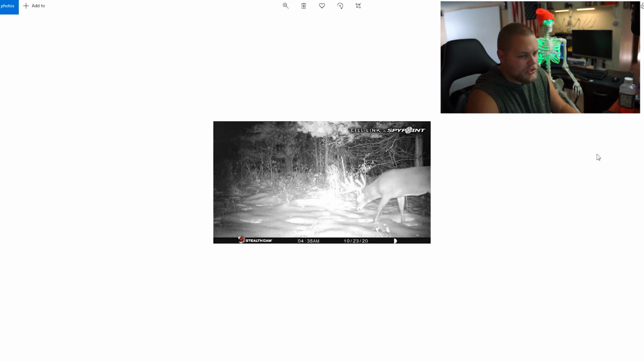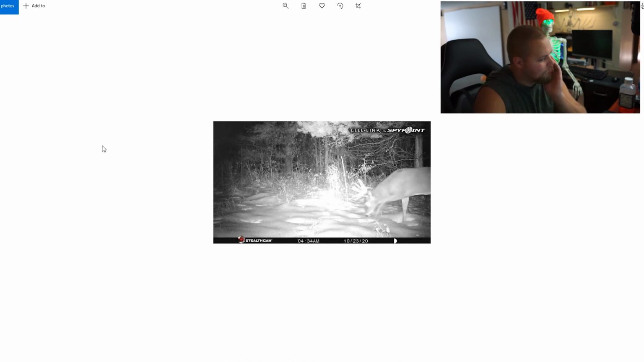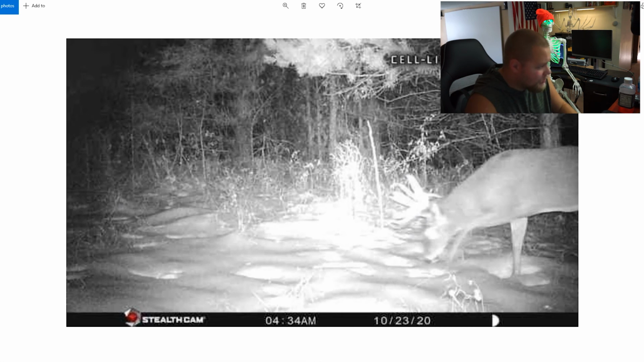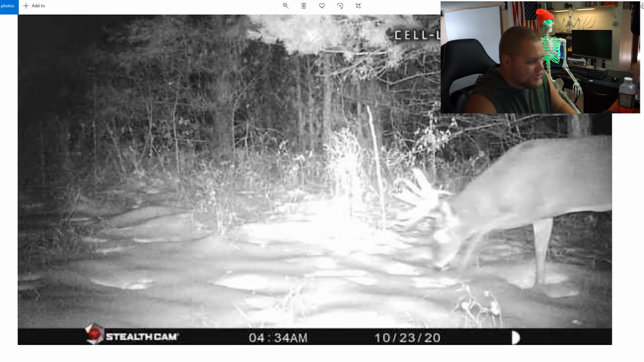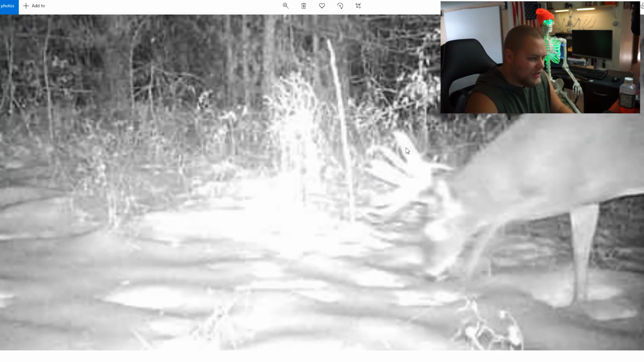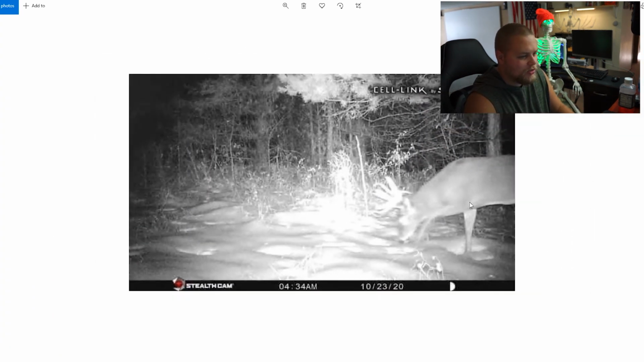Did the picture change? Oh yeah, I did. Okay, same buck. Is it a different buck? Is it the same exact buck? Oh, it's the same buck. But he's got like a curly cue, or is that a weed? Just can't tell. No, that's just a weed behind him. Oh man, look at that. Look at the symmetry though. All those points just line up with each other. What a buck.